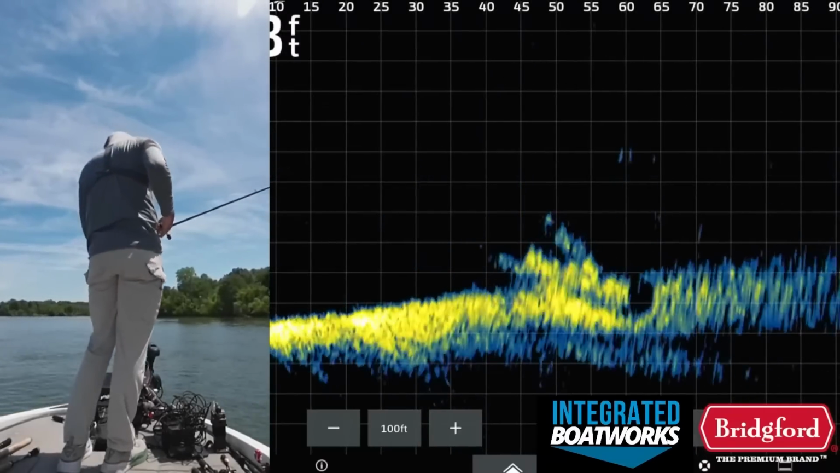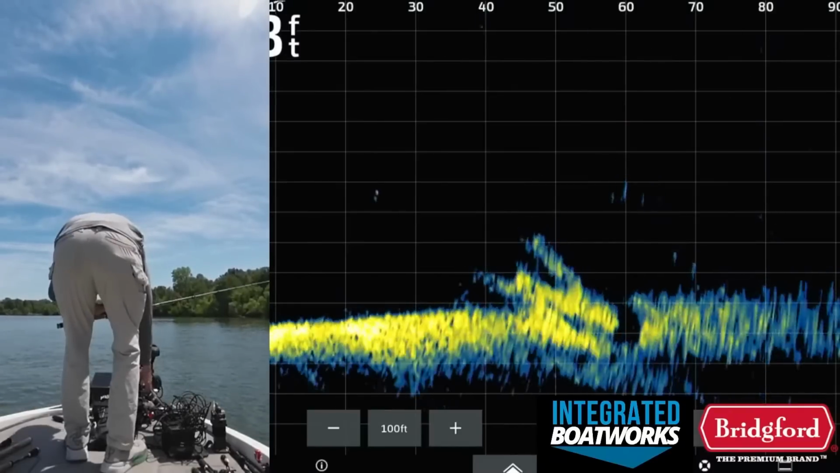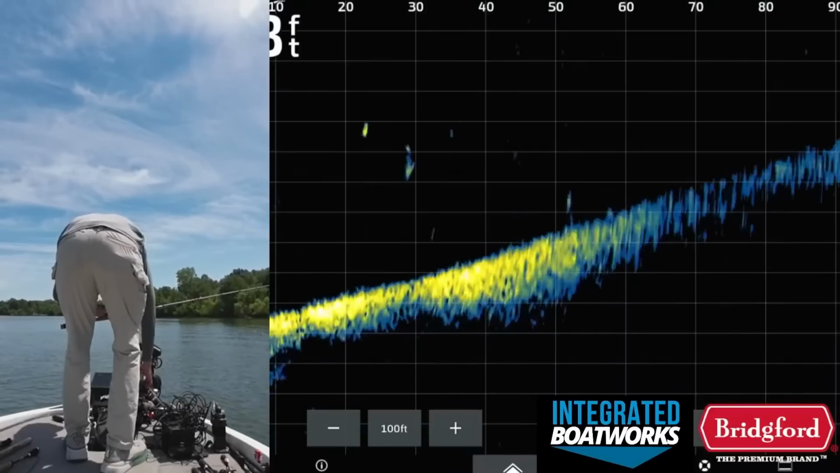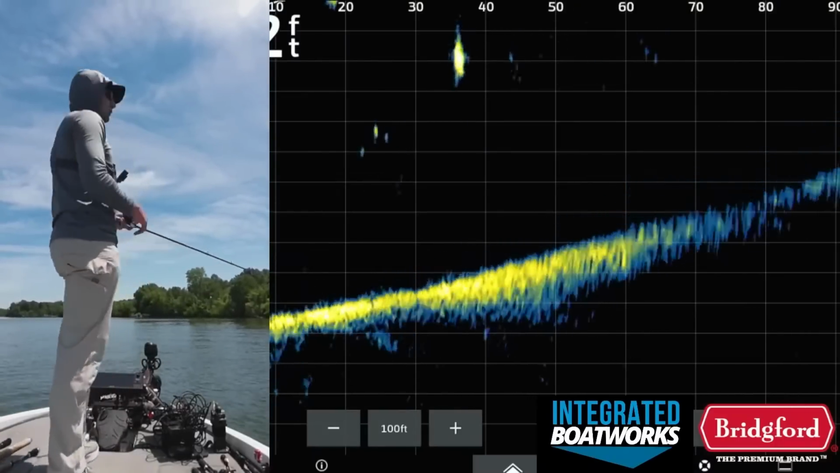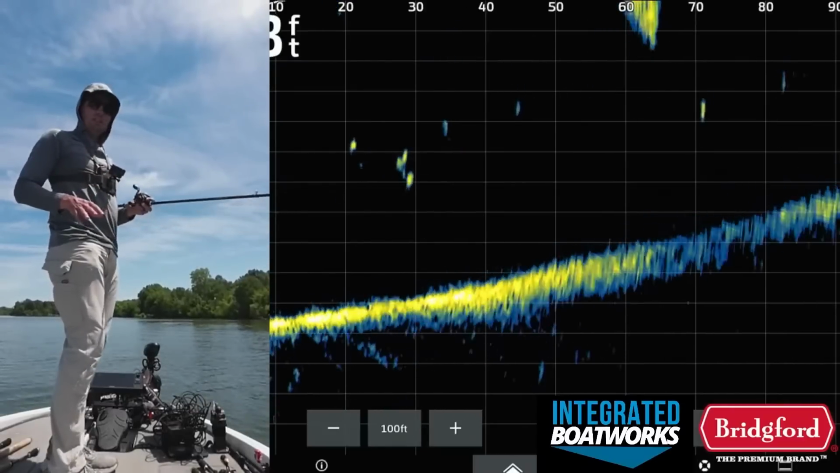It's actually this pile's a little bit closer than I thought. Maybe that range ring is set... What is that range ring set at? No, it was good. Huh. Well, maybe I marked it weird, but anyways, that brush pile is like 50 feet away from me. It's not 100 feet, but it's fine. We'll be good. Not going to be the end of the world.